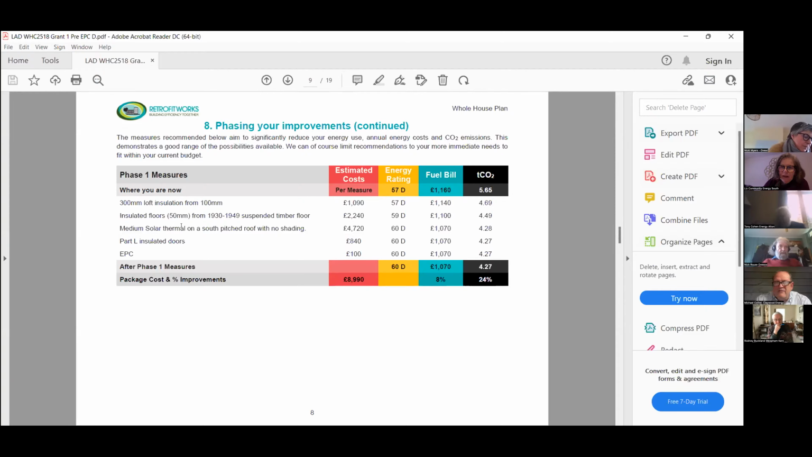But the key area of the phasing is to do things so that you're not undoing works that you've already created or had carried out. So, for example, if you were looking at putting solar panels on the roof, but battery storage is too expensive at this present time, or you couldn't afford to put the solar panels on yourselves, then just put the cabling in place, because you might be adding an extension and things like that.